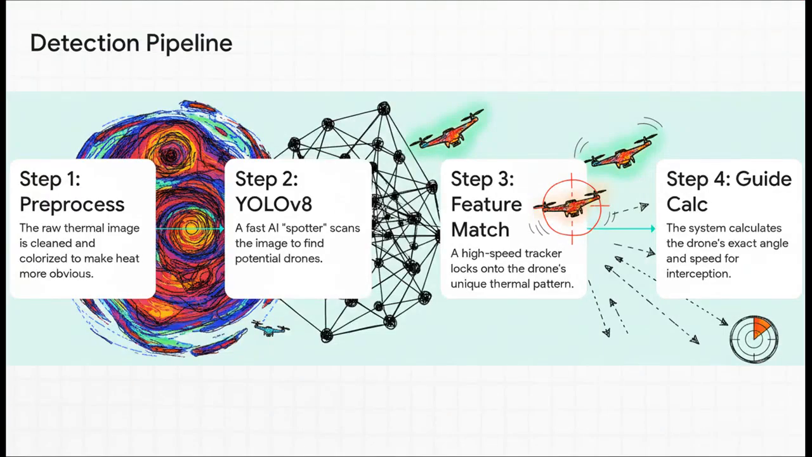First, the raw thermal footage gets cleaned up and color-coded to really make the heat differences pop. Then, a powerful AI model scans that image, looking for anything that could be a drone. As soon as it finds a potential target, a second system locks onto its unique heat pattern to track it, even if it's zipping around. And finally, the system calculates the drone's precise location and trajectory.